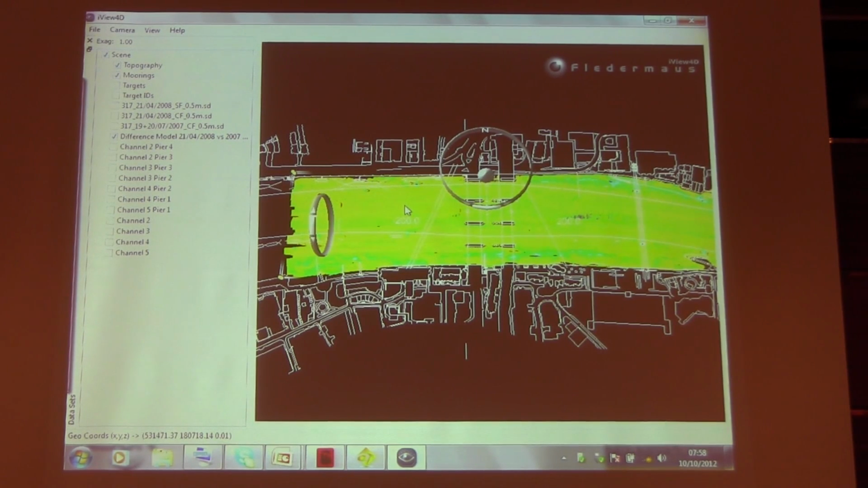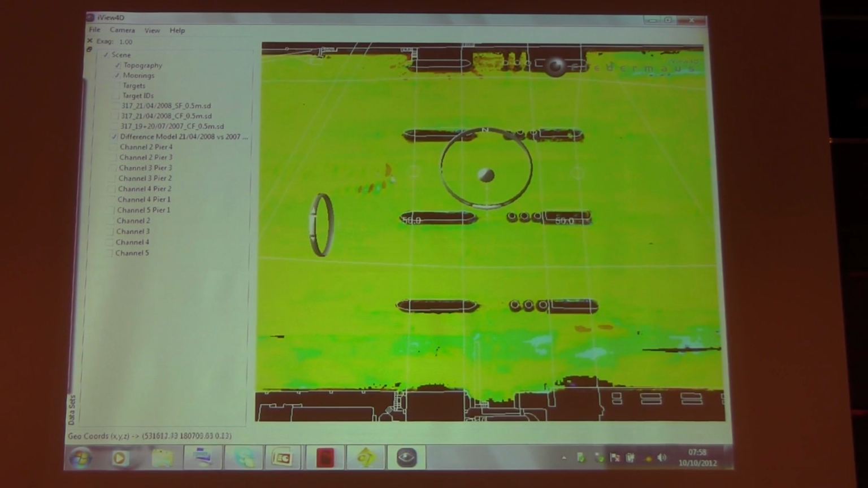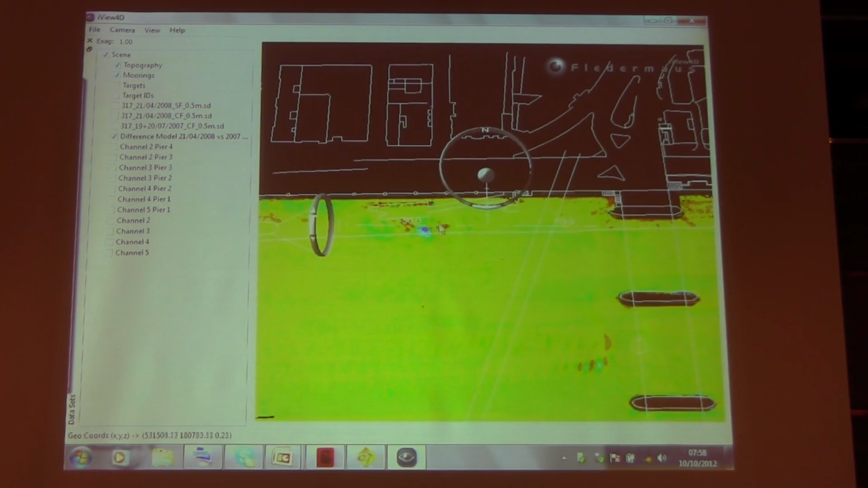So between an interface of 3 months, that particular spot has only changed by a centimetre. We've got sand wave fields developing here. We've got a berth where there are fast ferries coming in with water jets that are churning up and scouring out the bed. So we've got an erosion in there of something in the region of half a metre of material, which might be significant.